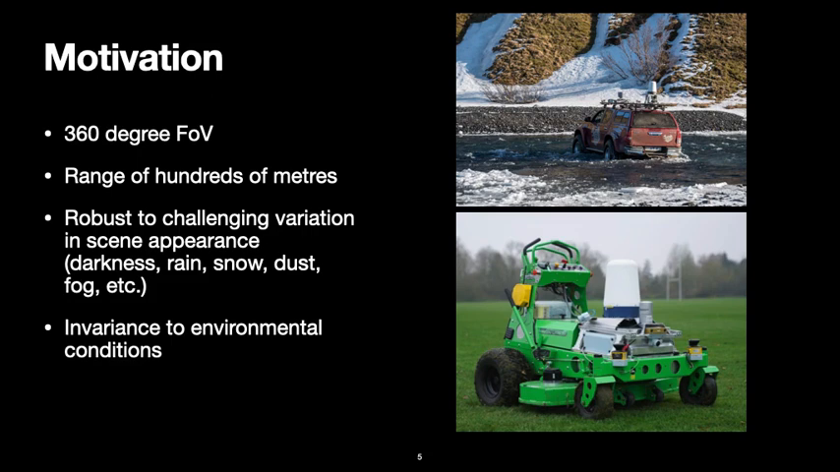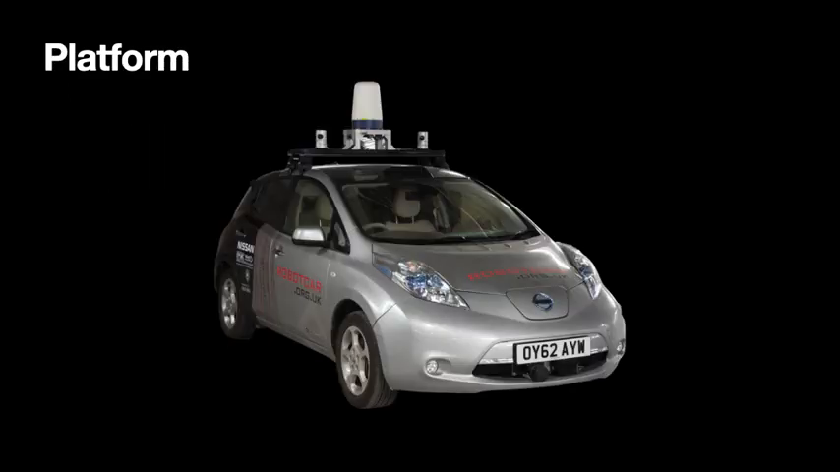At the ORI and with our industrial partners, we are really interested in deploying this sensor on mobile robots across a range of platforms and application domains. The platform used was a modified autonomous-capable Nissan Leaf, as per the original RobotCar dataset. In 2012, this very same vehicle was used to demonstrate autonomy on UK roads for the first time.